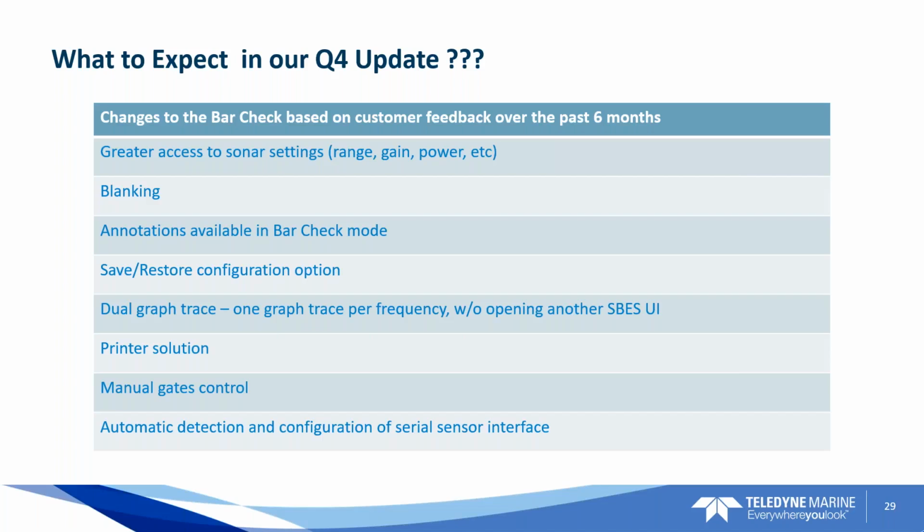You'll have blanking. That's a big one that a lot of people have asked for. Now annotations are available in the bar check mode, and I believe you'll be able to save those settings in the bar check mode. The next one is a save and restore configuration option. You'll be able to see both dual and single frequency in one window.